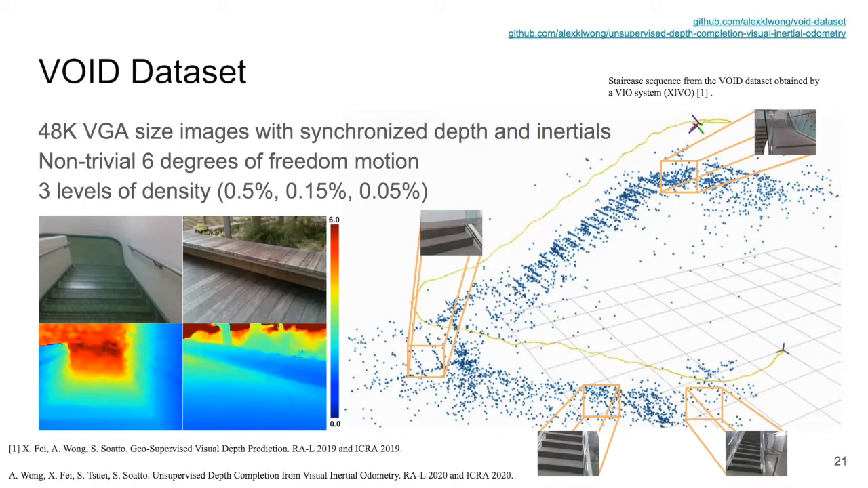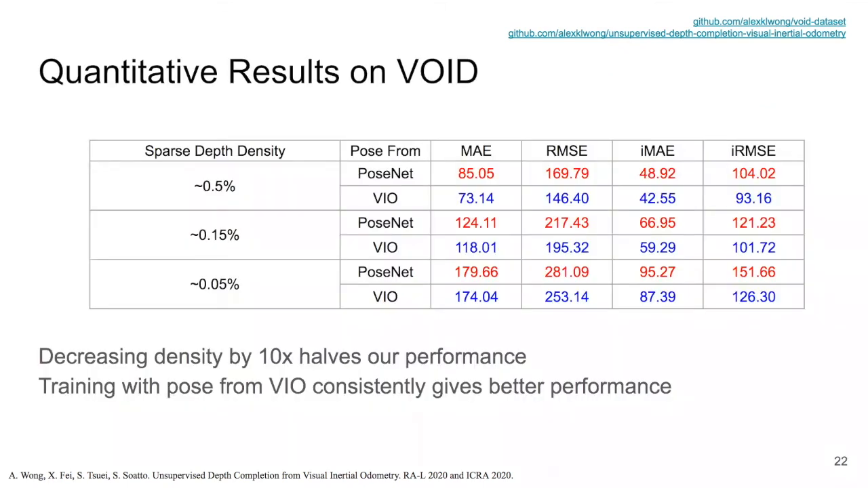The dataset is collected using an Intel RealSense and is comprised of 56 indoor and outdoor sequences with non-trivial 6 degrees of freedom motion for a total of 48,000 VGA-sized frames with synchronized depth and inertial measurements. The sparse depth measurements are collected by XIVO, our in-house VIO system that has recently been open sourced. We provide sparse point clouds at 3 different density levels, 0.5%, 0.15%, and 0.05%, which is approximately 100 times more sparse than those provided by KITTI.